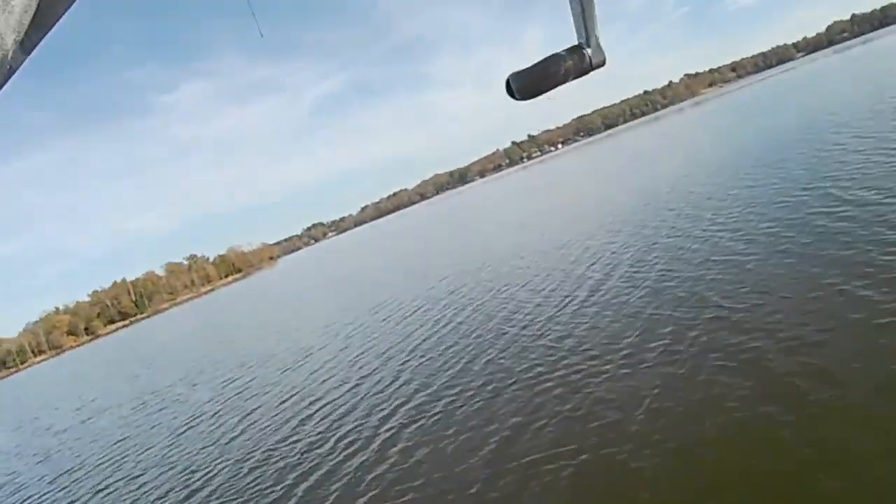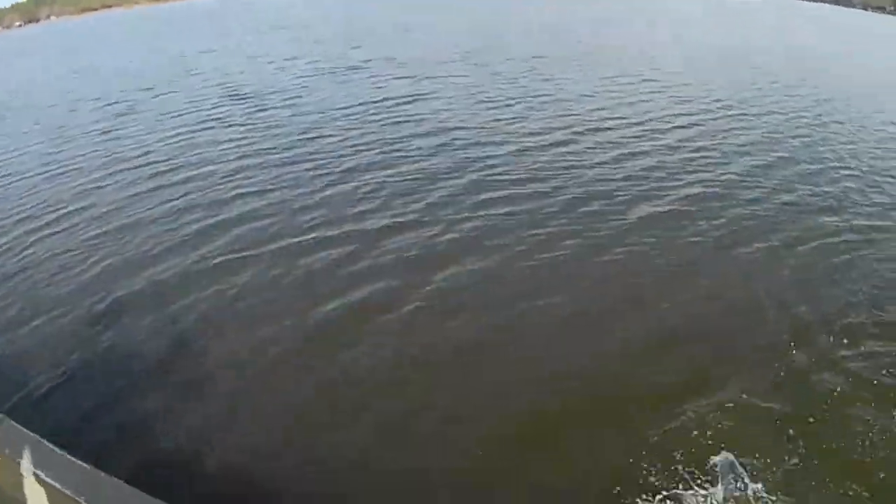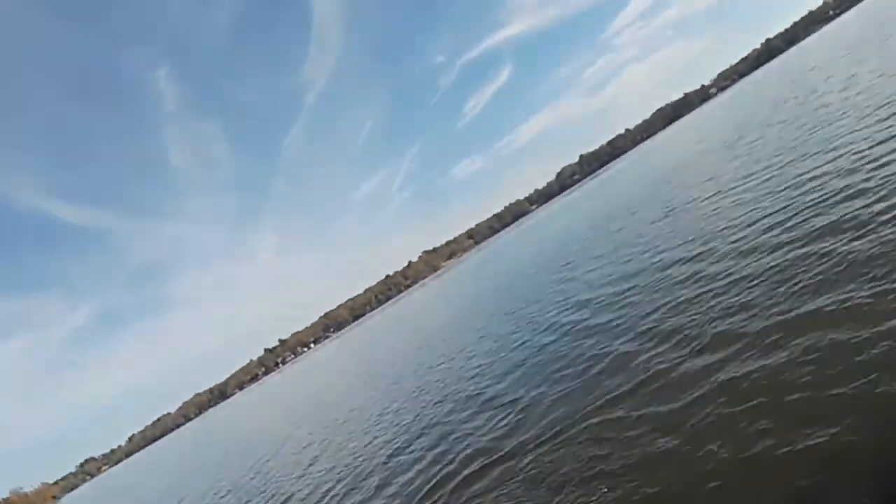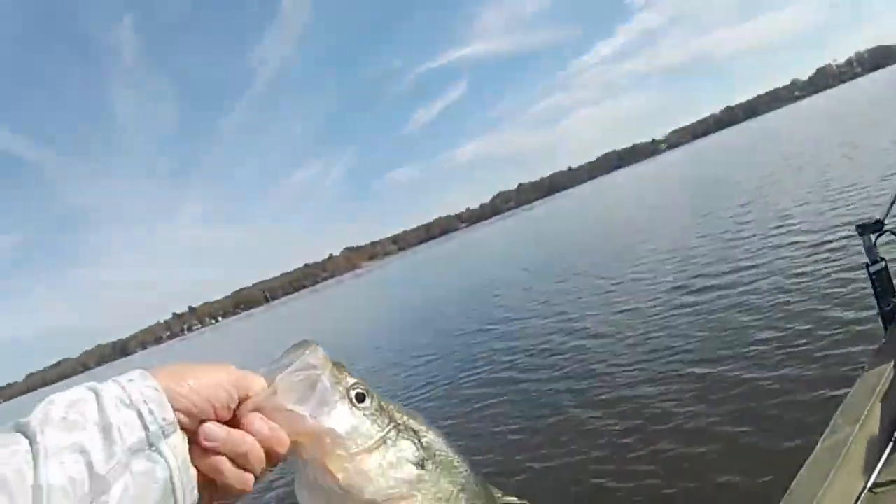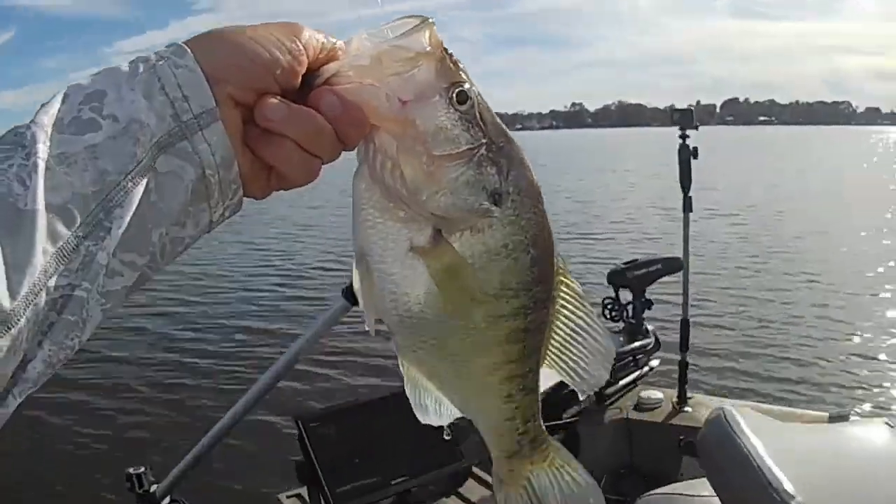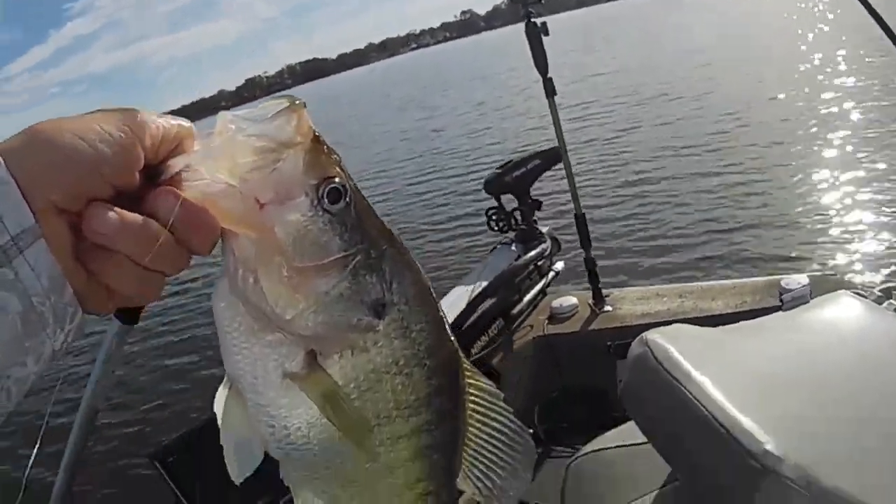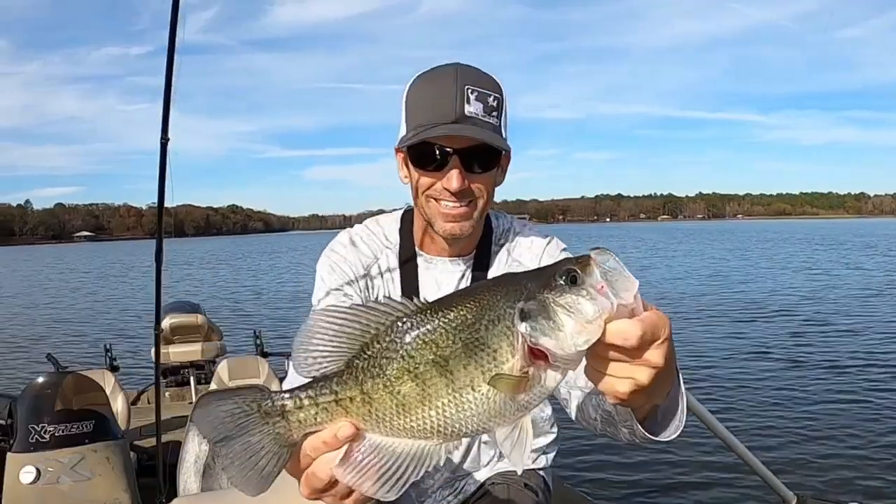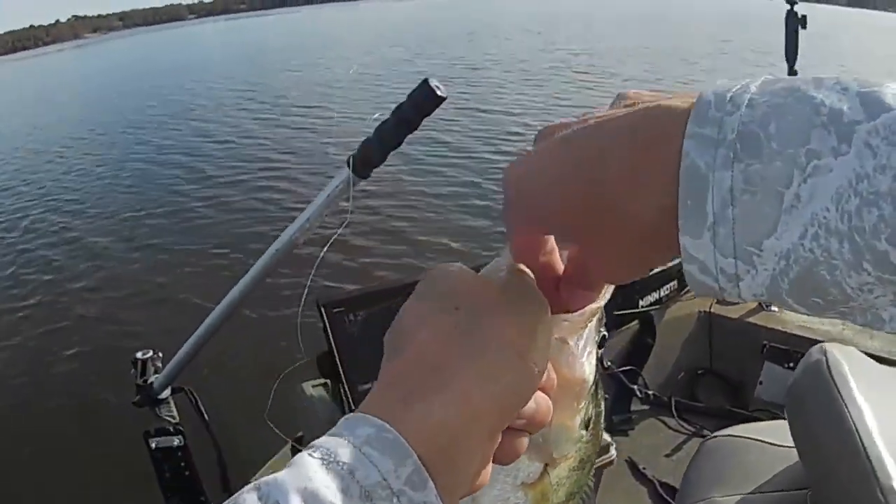I got that one. Okay, I got that one. Ooh, look what I got. Oh, yes ma'am, come here. Get on my thumb. Oh, yes. Man, look at that. You think that ain't a good one right there? That's worth dabbling around in that brush pile right there, buddy. That's a good one.